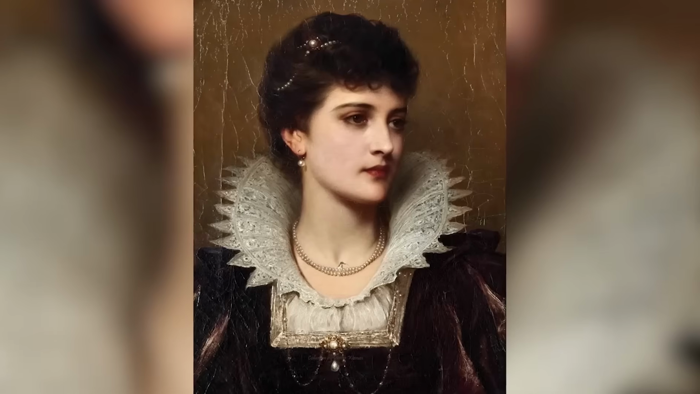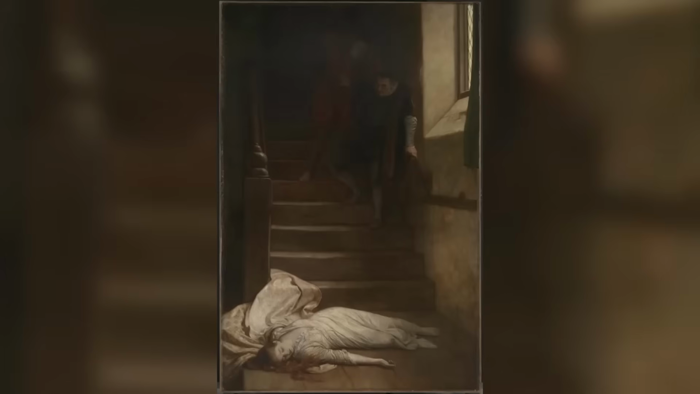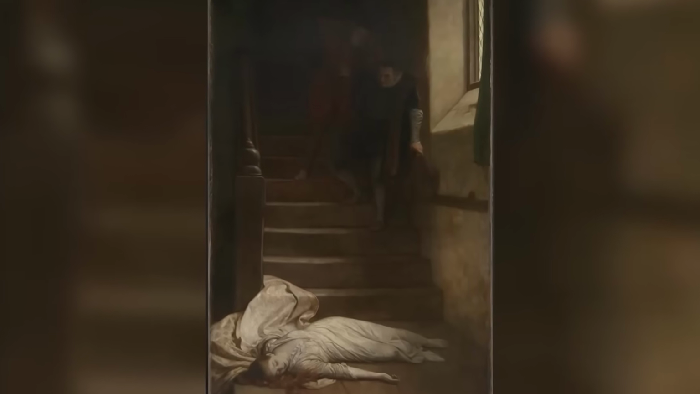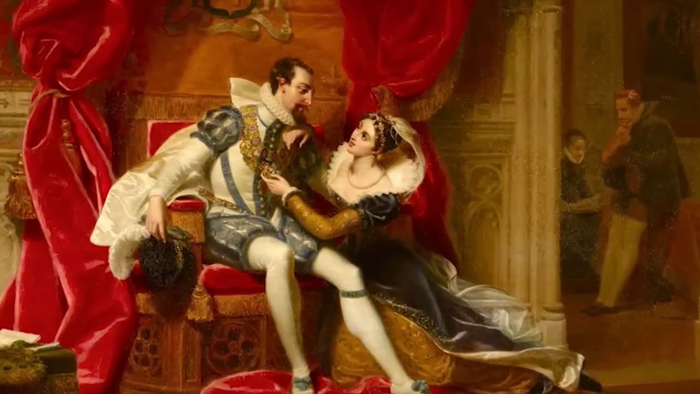There have been stories about Witchwood Forest in England being haunted since at least the 1600s. The most well-known story is about the ghost of Amy Robsart, the wife of Lord Robert Dudley, who was found dead at the bottom of a staircase in 1560. Her death was ruled an accident, but many believe she was pushed, possibly so Dudley could marry Queen Elizabeth I.